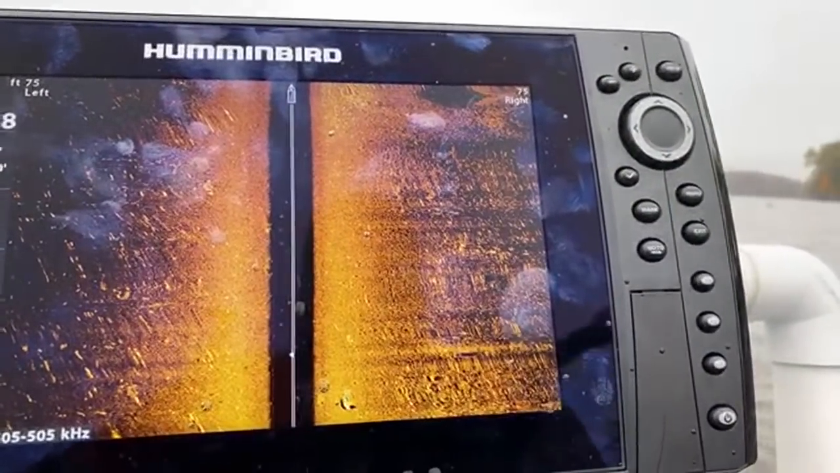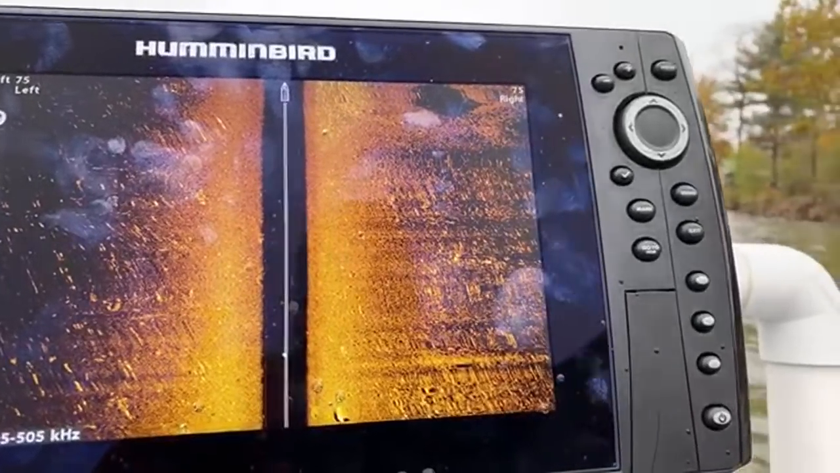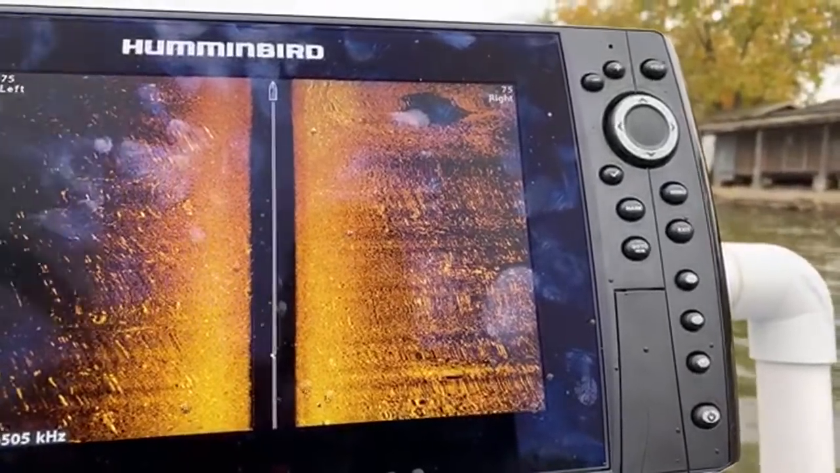Uh-oh, wait a minute. We got something here, guys. Turn back around. Oh, I see what that is. Okay, it's a big brush pile.